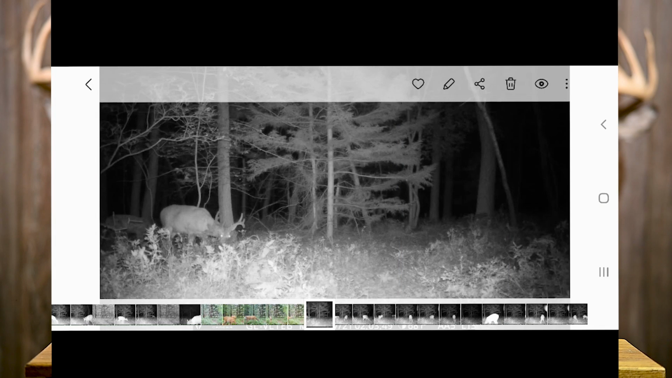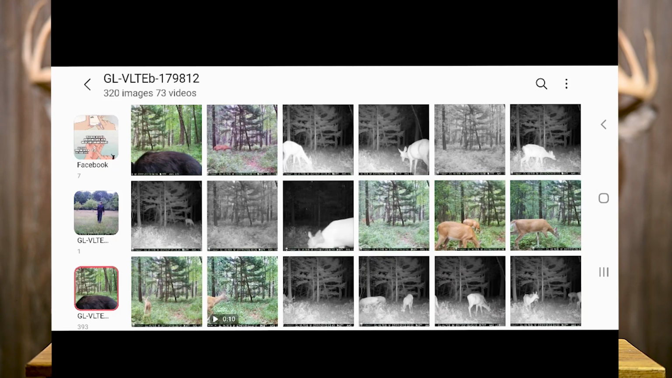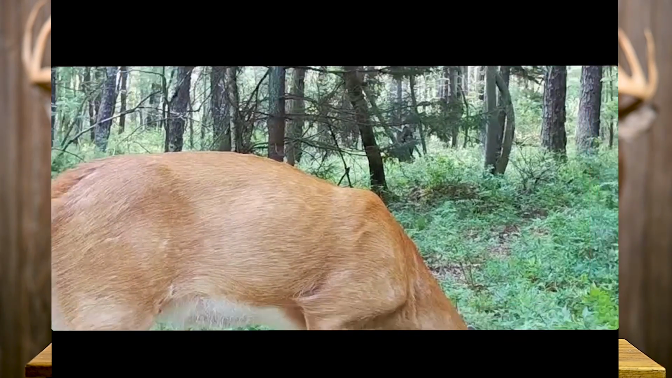The nighttime photos are pretty good. There's a nice little buck I got here coming in. It's evenly lit. You know, sometimes when something got a little too close, they'd be a little blown out. And again, here is a high quality thumbnail, and you can just see the sharpness on this.